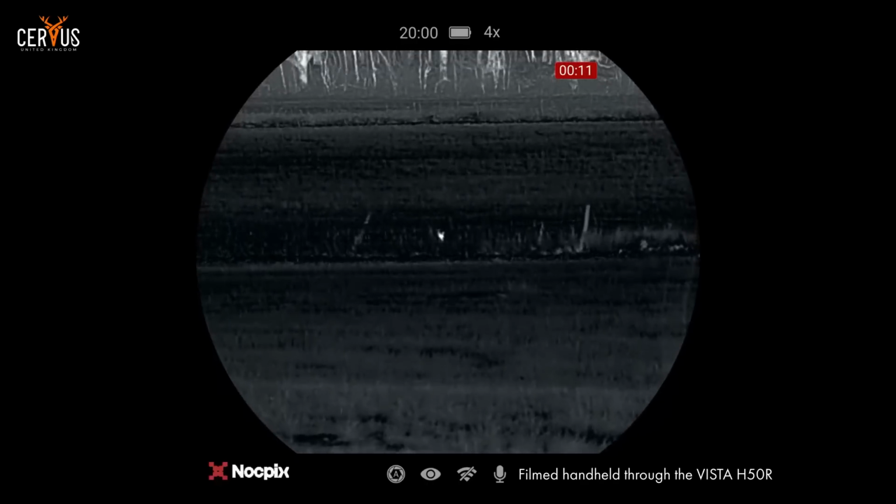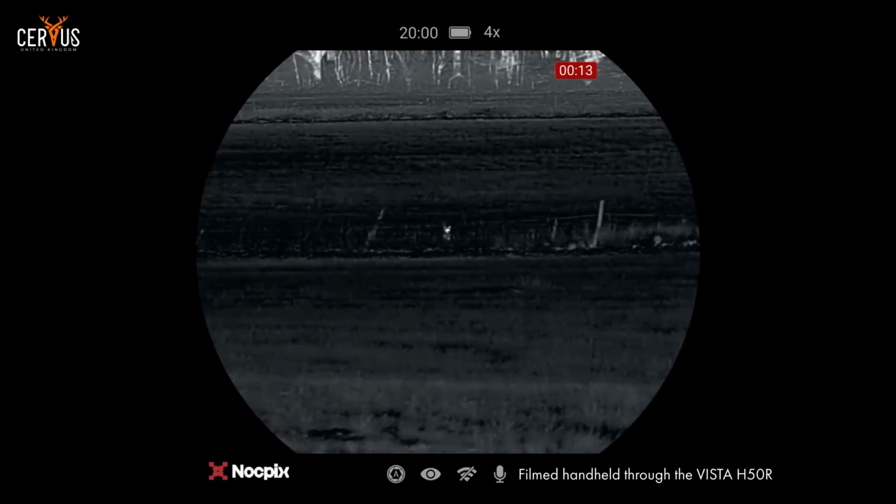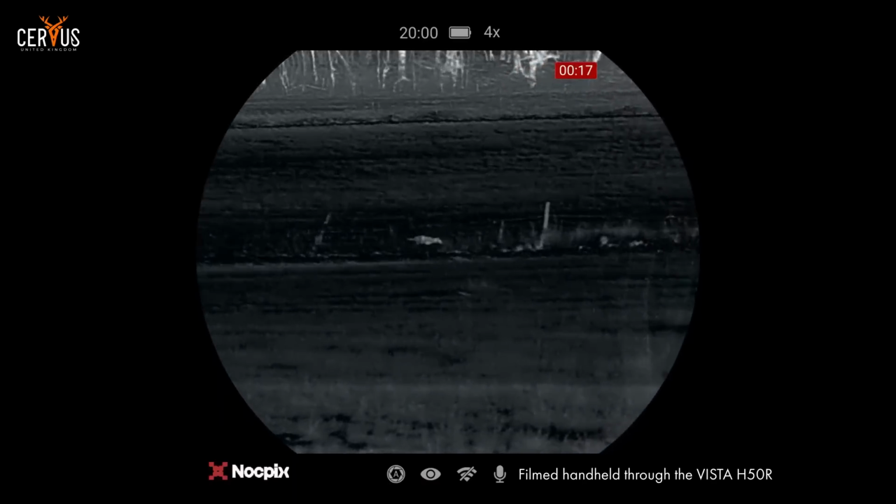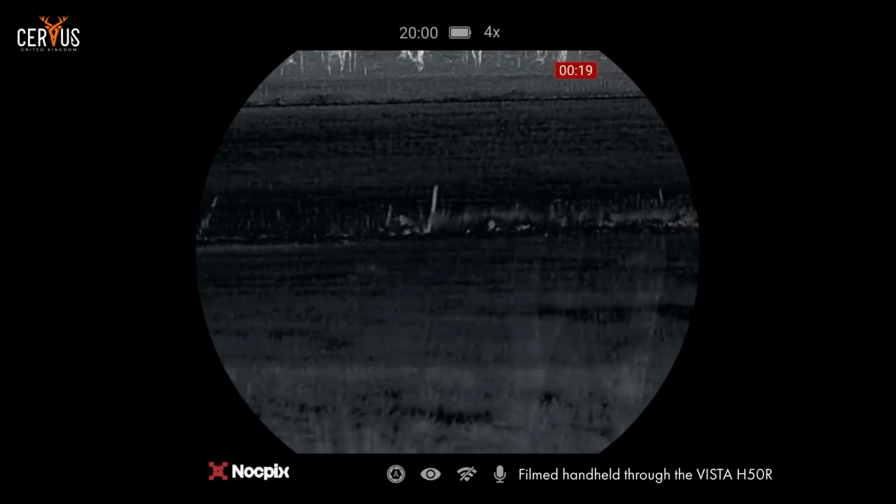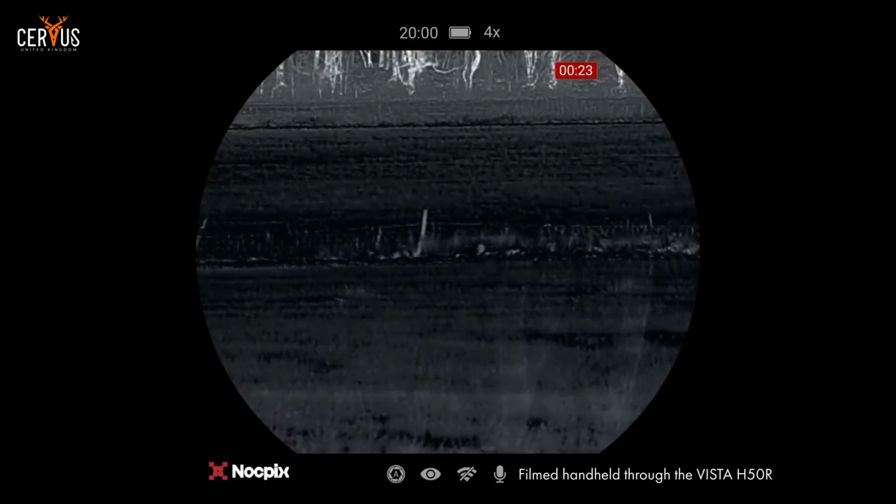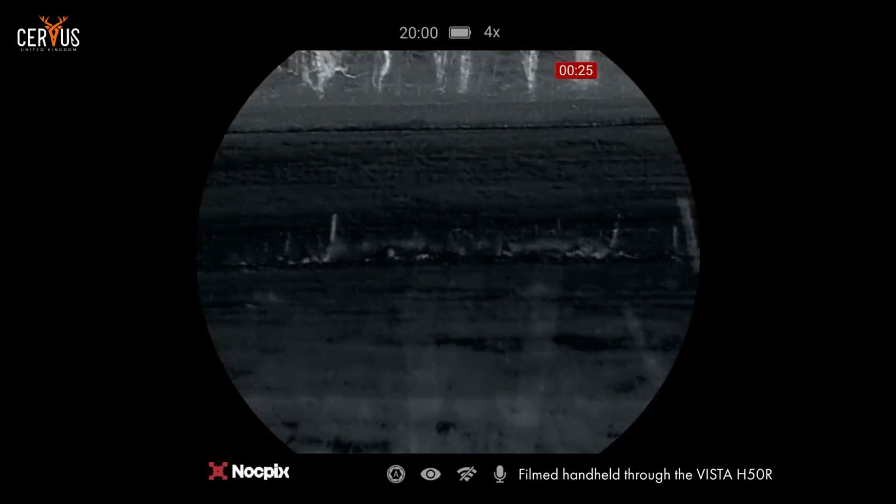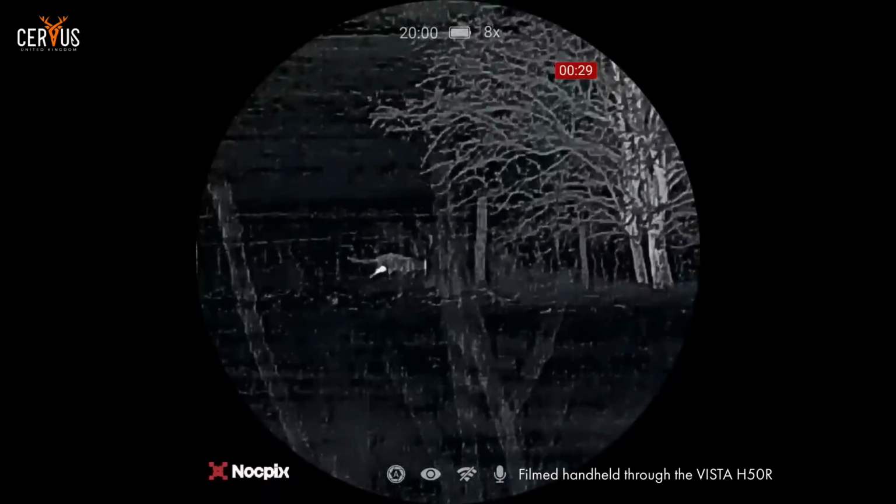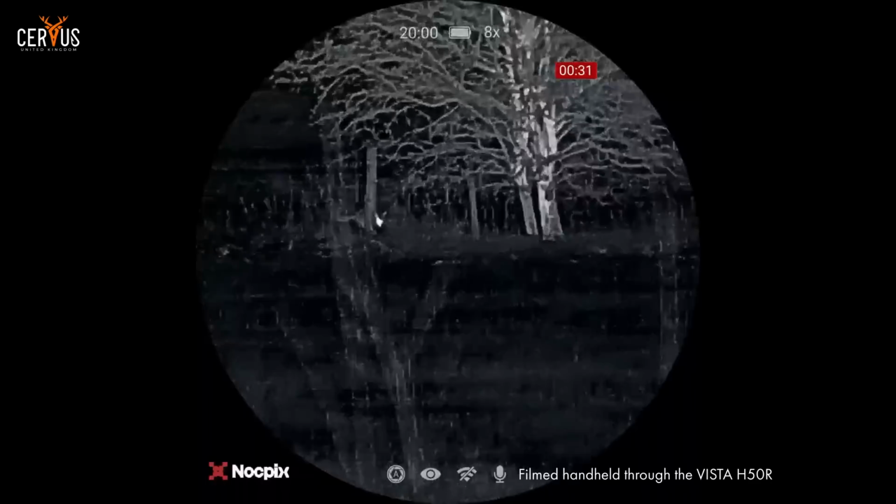Come through the fence. Right, he's coming. Just let him come. Lost him. He's fine. You'll see, smell his mate in a minute.